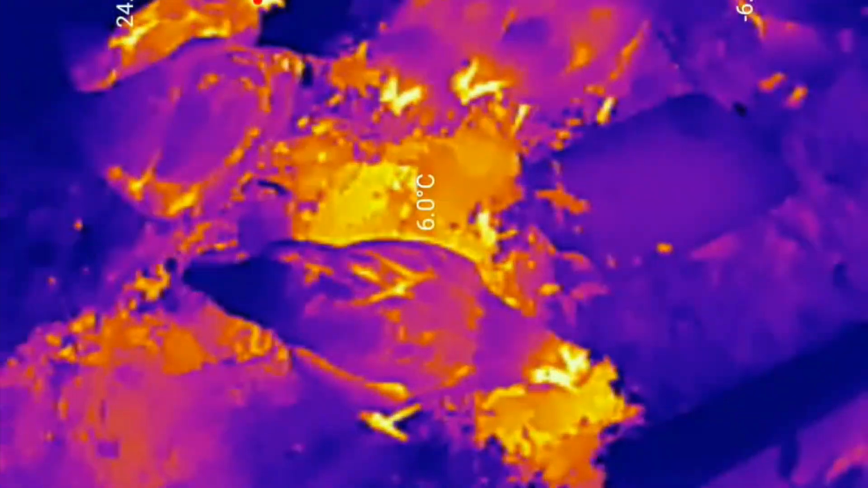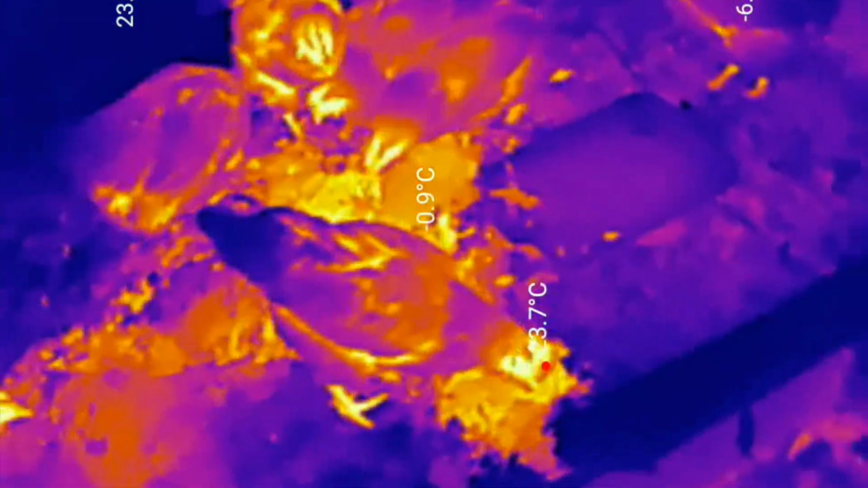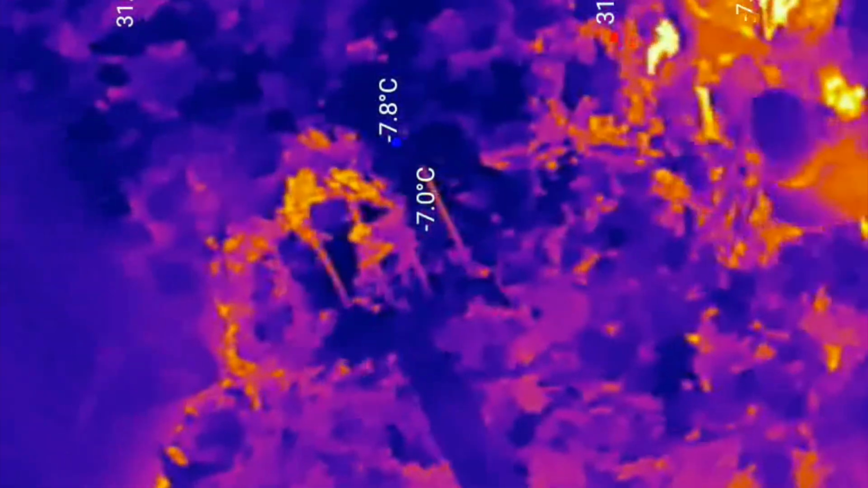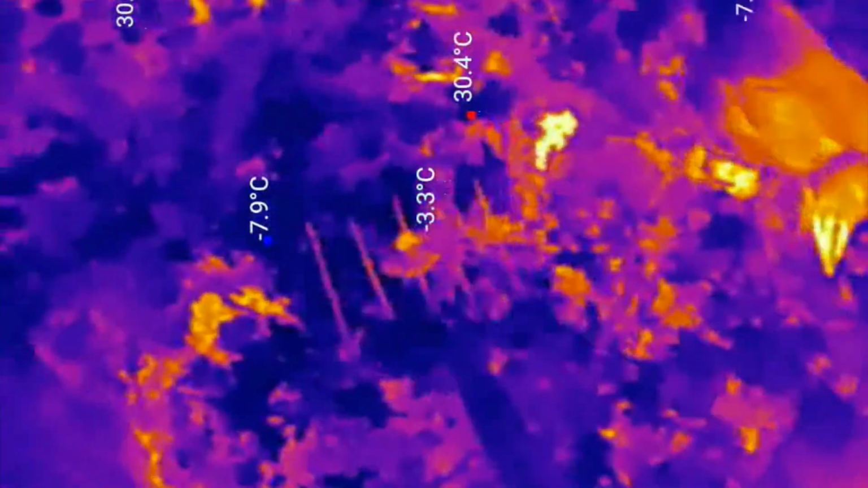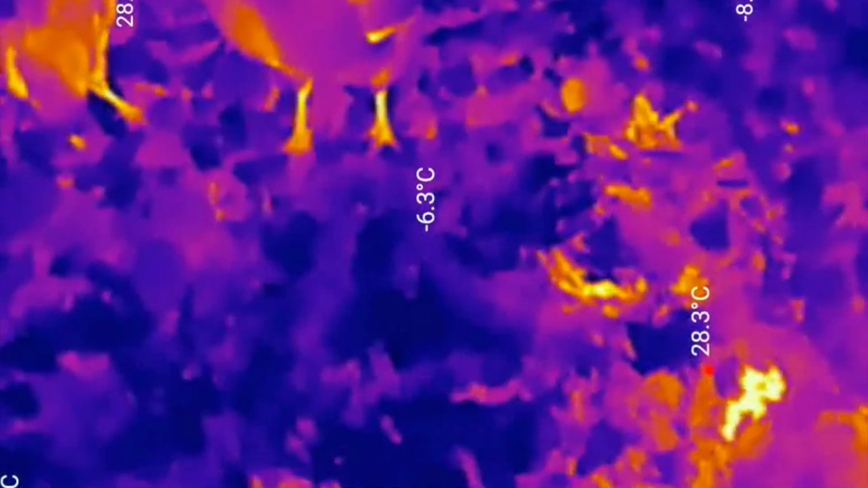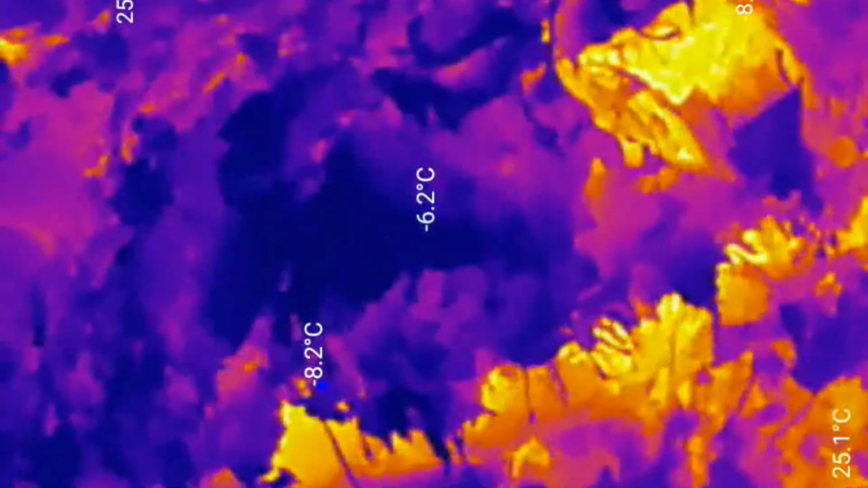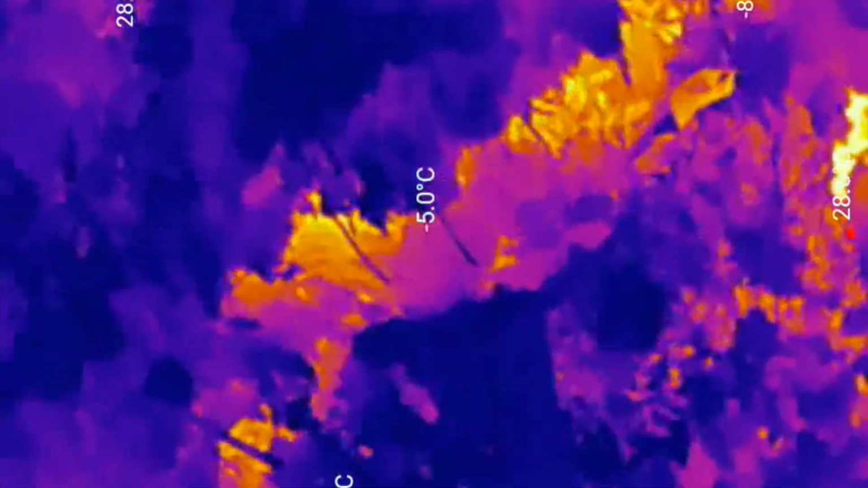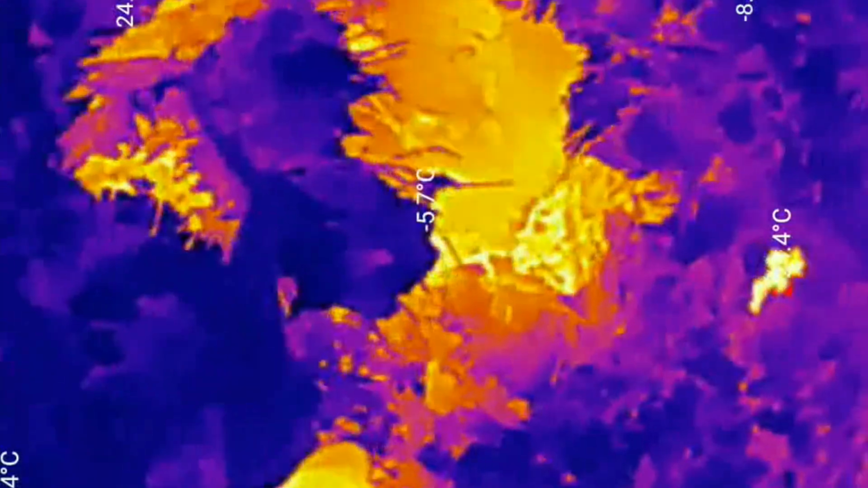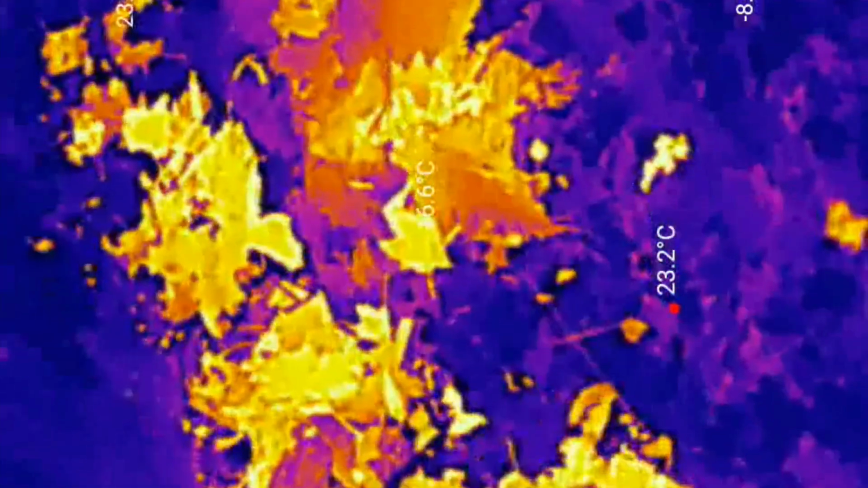It's pretty special, and the hens are really enjoying it. Out here I can see some of the heat in the compost itself, this area and under here. So what does it look like if I actually dig in and see? Whoa, yeah. Lots and lots of heat going on there.